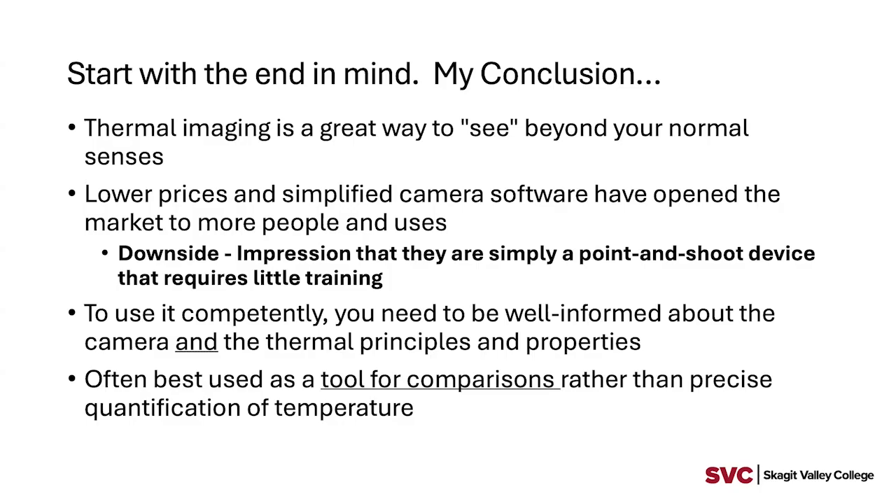Again, I mentioned low prices have led many people who have not gone through training to the conclusion that these are very simple point and shoot devices. They are easy to turn on and get color on screens, but you do really need to know what you're looking at so that you can interpret it easily. In some of the slides moving forward, we'll talk about the theory of it. If you're new to thermal imaging, you can sort of know what you're looking at so that you can get more out of the tool.